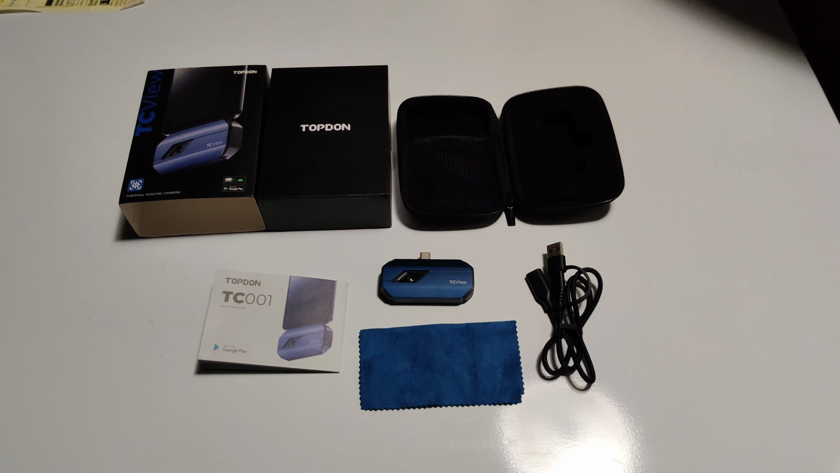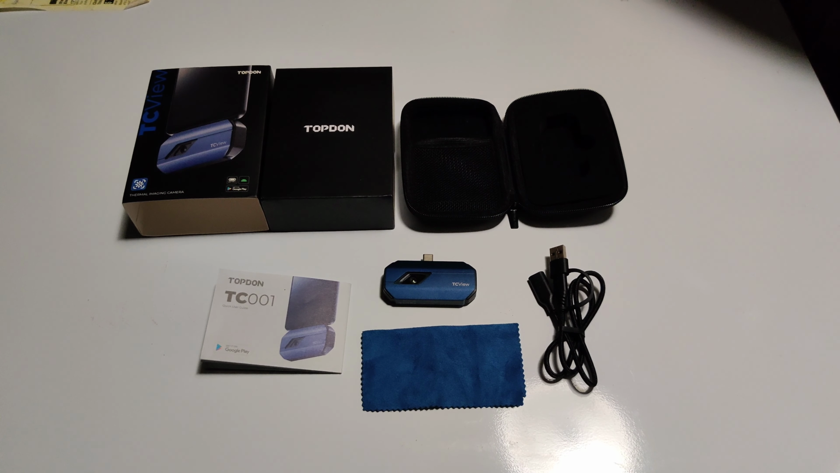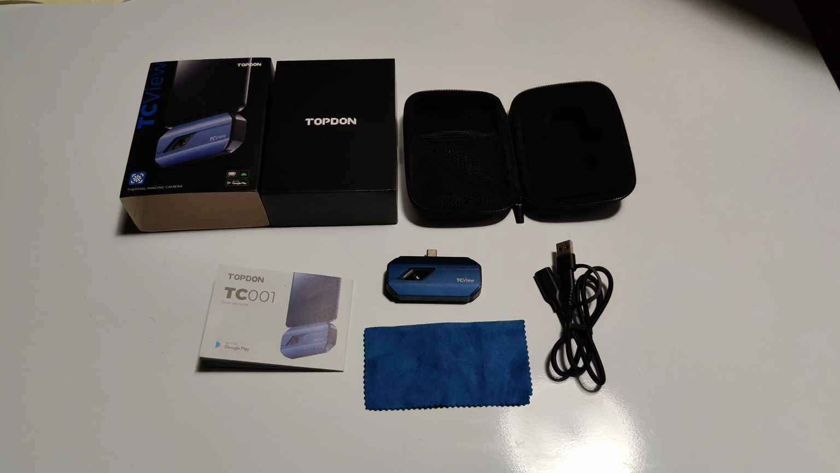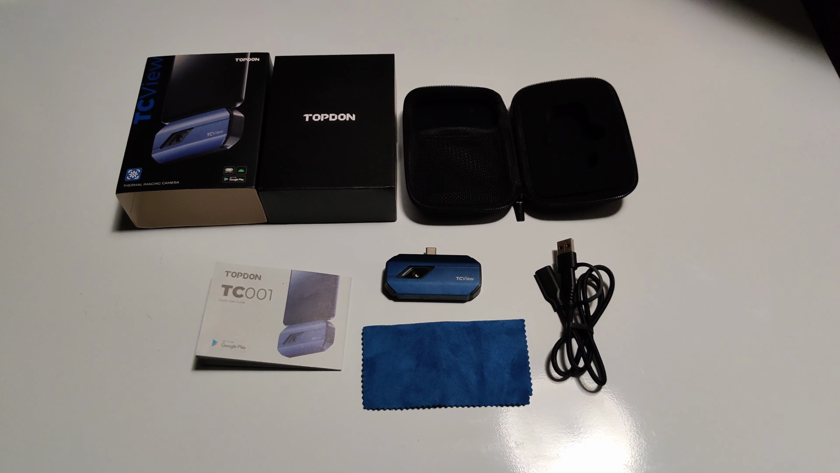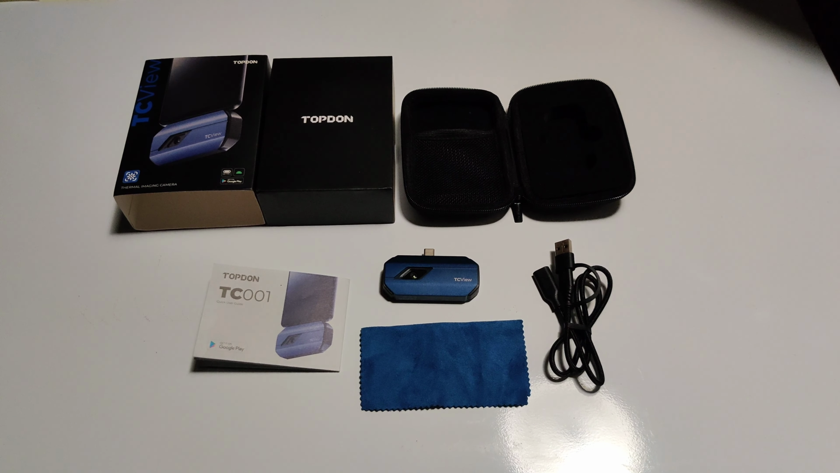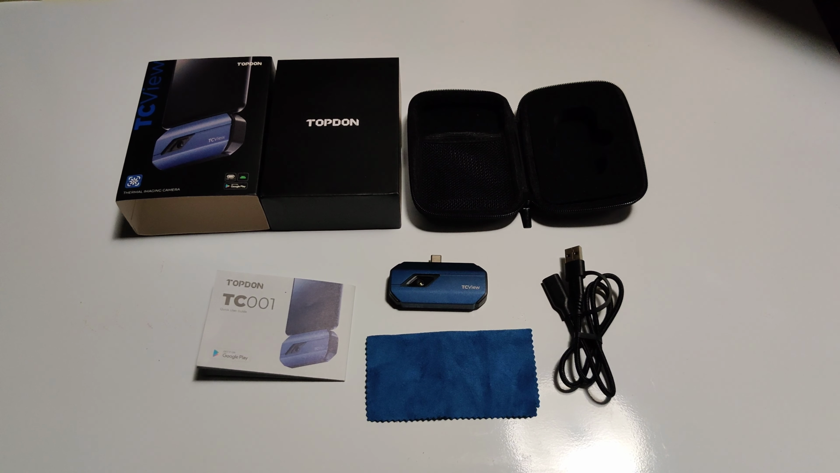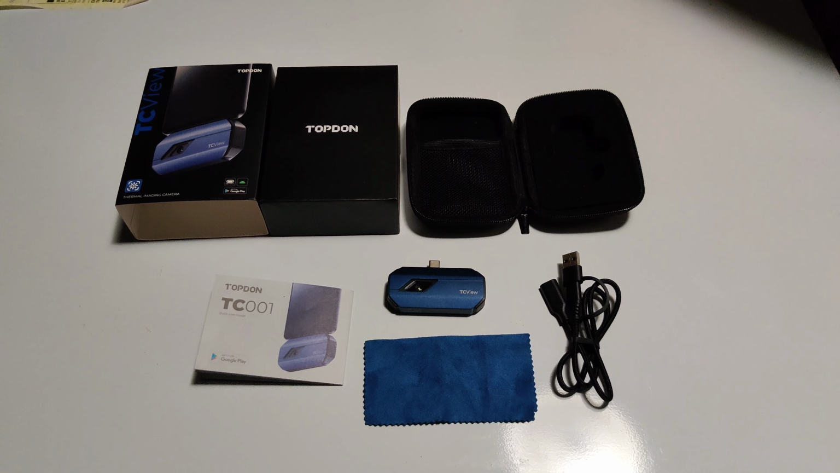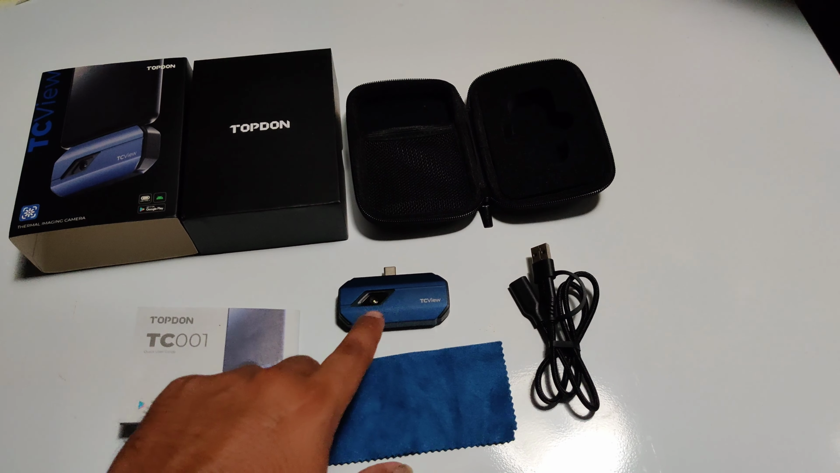Okay guys, just to wrap things up, I'm sorry I couldn't give you some better practical examples as I wasn't able to get to the shop. I have been messing with this for a few hours now. So far it's not bad. We do have a Snap-on thermal imager that we use sometimes at the shop. Spec for spec, it does appear that the Snap-on has a higher resolution. However, it's an all-in-one unit, and it also costs about 4 to 5 times the cost of this unit right here.